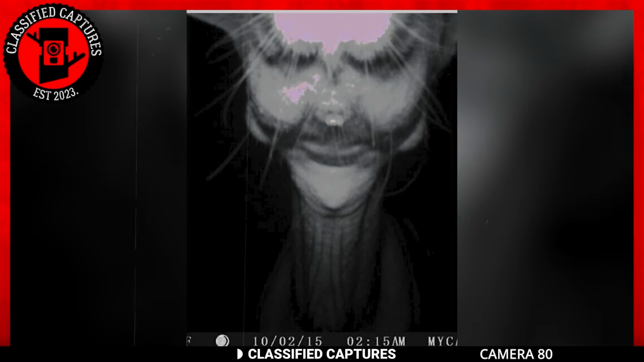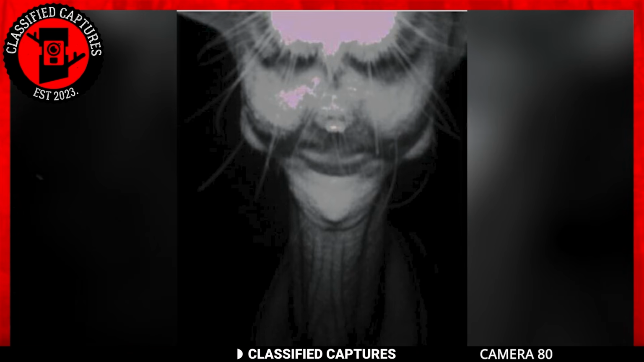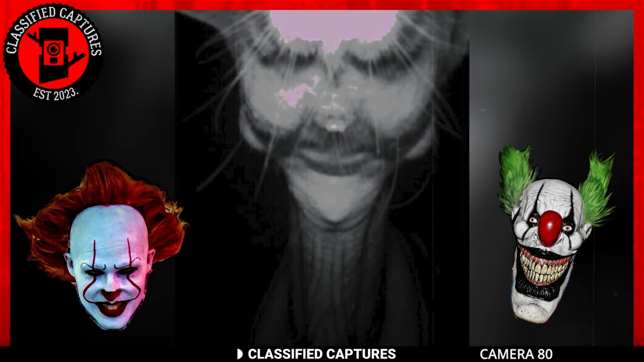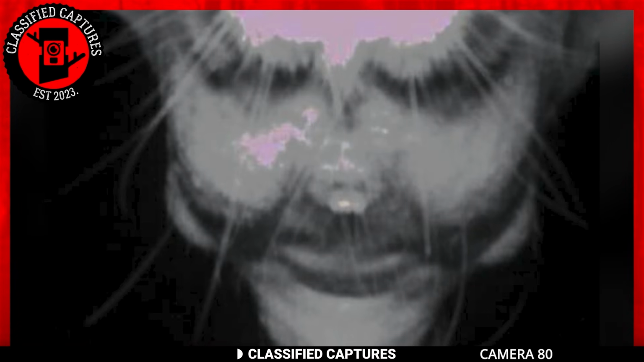Next, we have this Trailcam capture that looks like the stuff of horrors. I mean, take a good look at the capture. What does it look like? If you were to ask me, I'd tell you it looks like those killer clowns from all those horror movies we watch. But is it though? Well, apparently not. Prepare for the shock of your life.